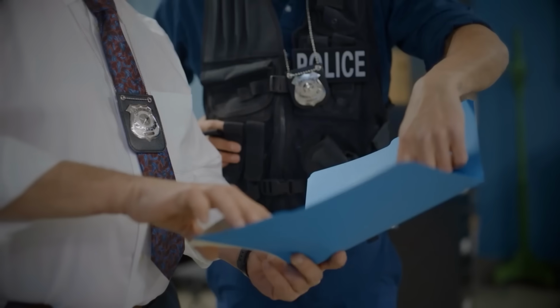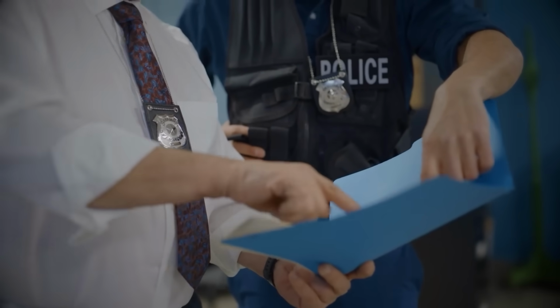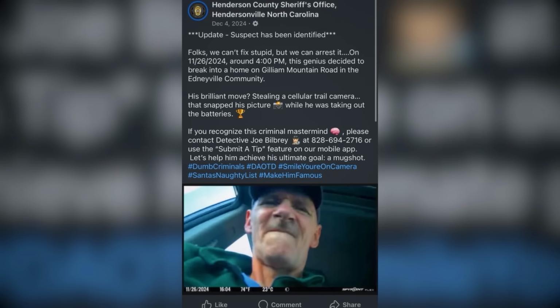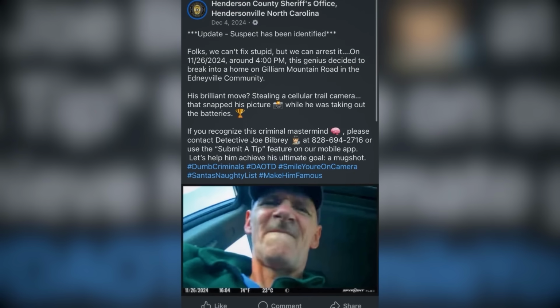The owner, now having a photo of the guy that broke into his home, sent the image to the cops. When police got their hands on the photo, they posted it to Facebook, encouraging citizens to send in any information they might have in an effort to identify the guy.